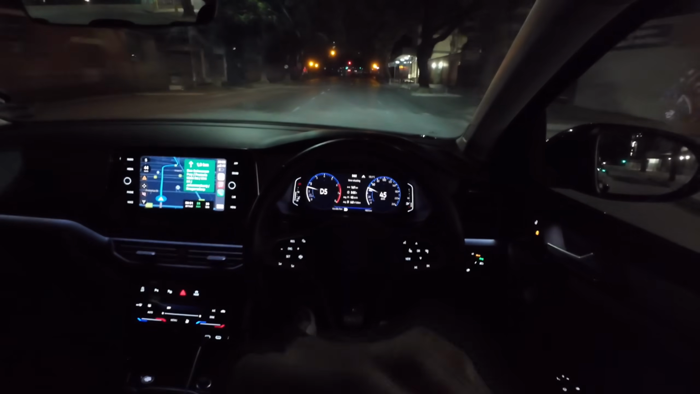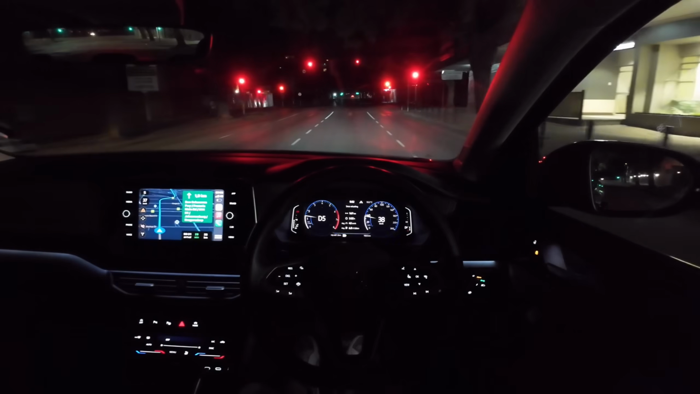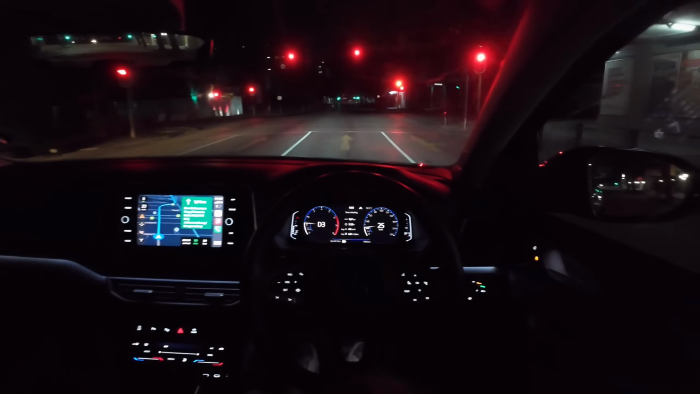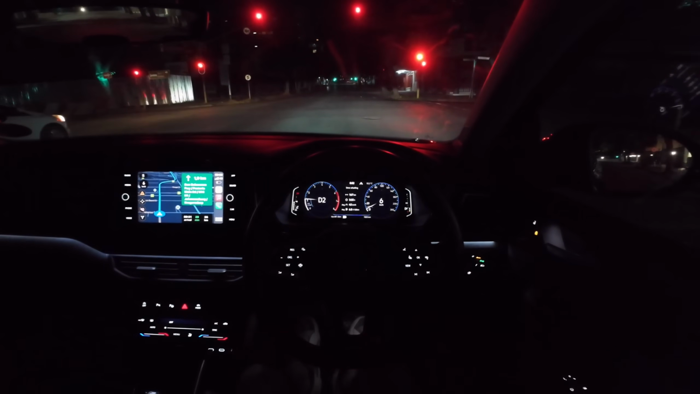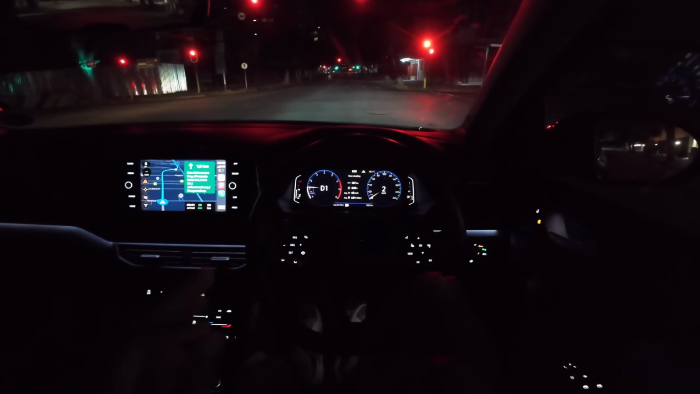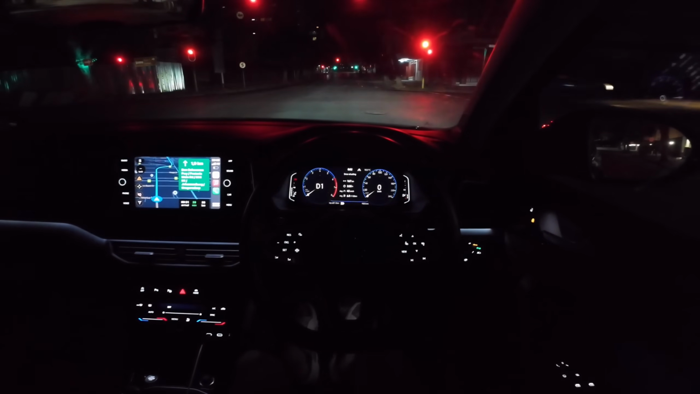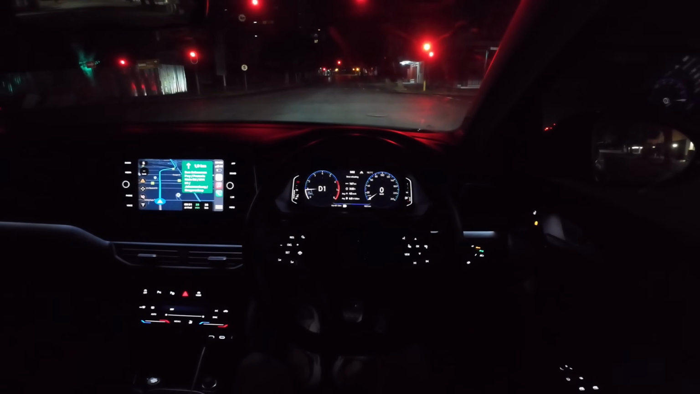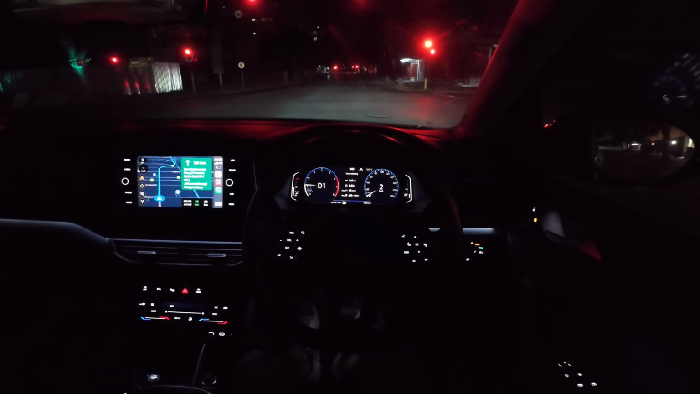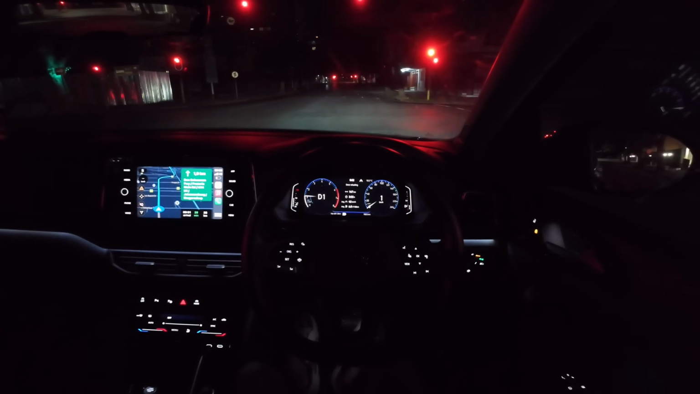It still looks very smart when you have it with some nice set of rims. I feel like all the rim options on this car look decently good. And the IQ lights themselves make the biggest difference on this car. It is just the biggest difference in terms of how much of an effect it has on the look of the car. It just looks brilliant.